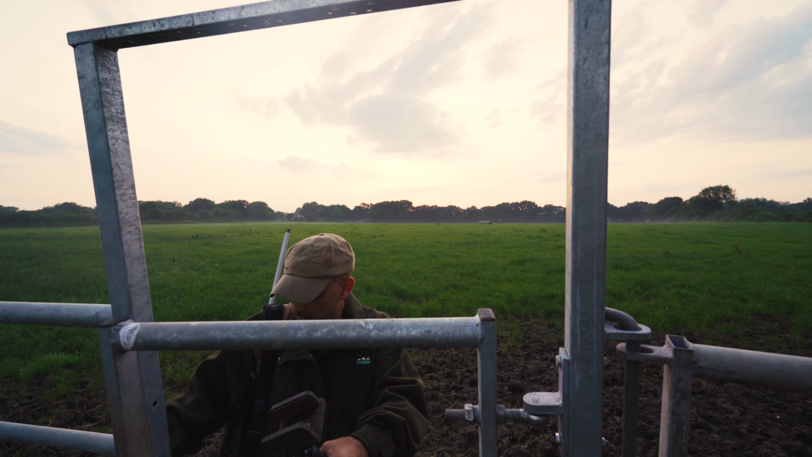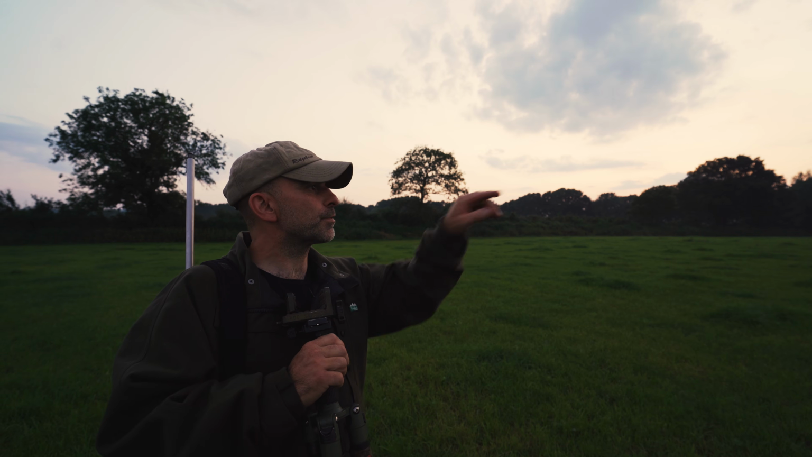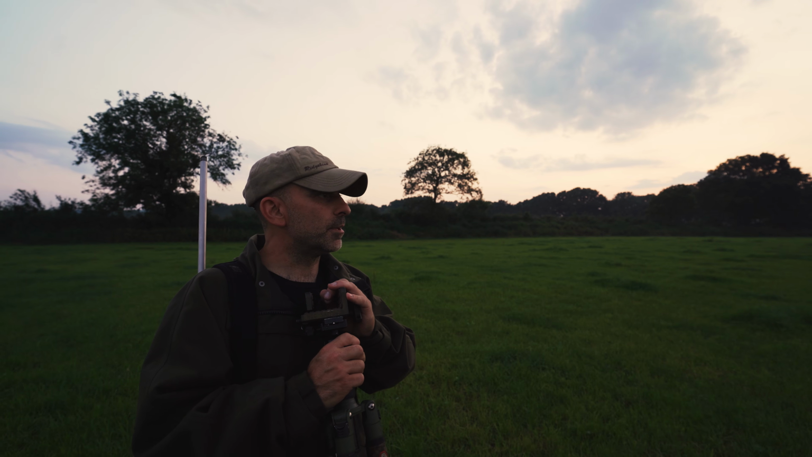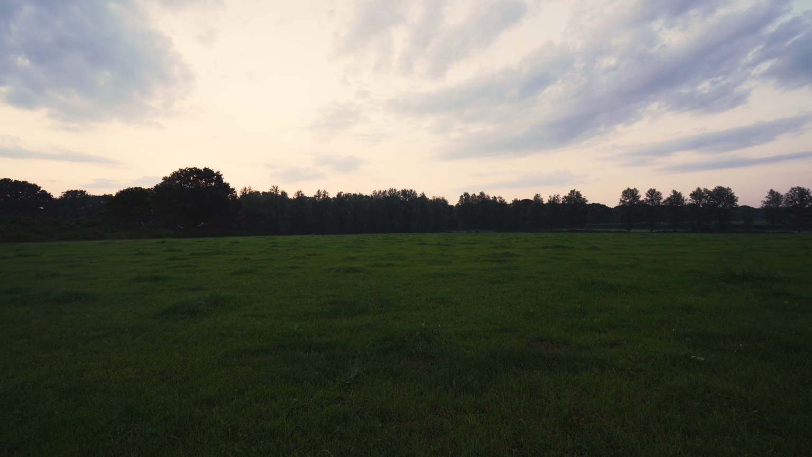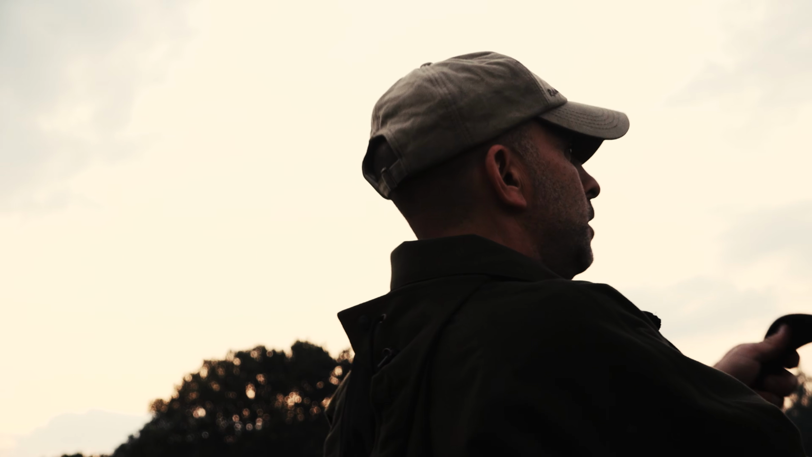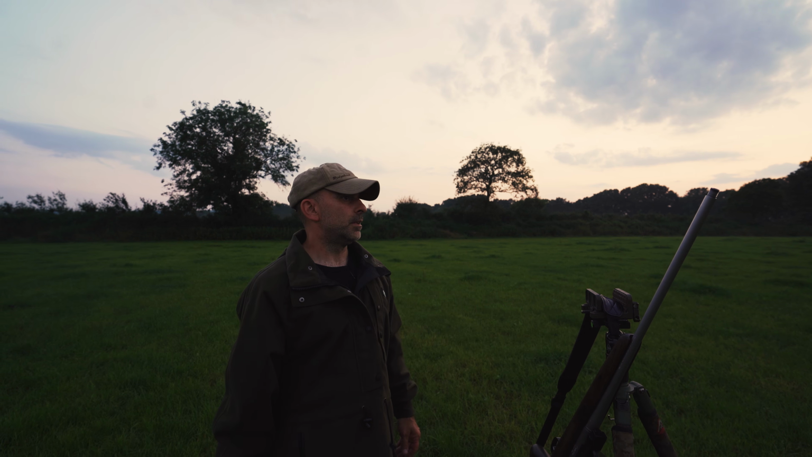Right, well, we're getting close to where we want to be now. I'm not quite sure yet which fields have been cut. I'm not sure if it's the one just in front of us here or the ones on the other side of the trees, but it's one of these fields. So what I'm going to do is get set up just in case we bump into anything on the way down. Get the kit up with the thermal and the moderator on there, and just keep eyes peeled in case we do see something.